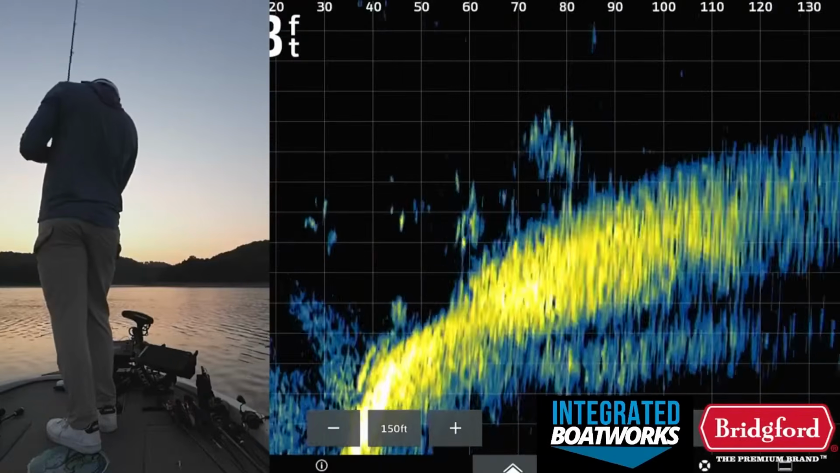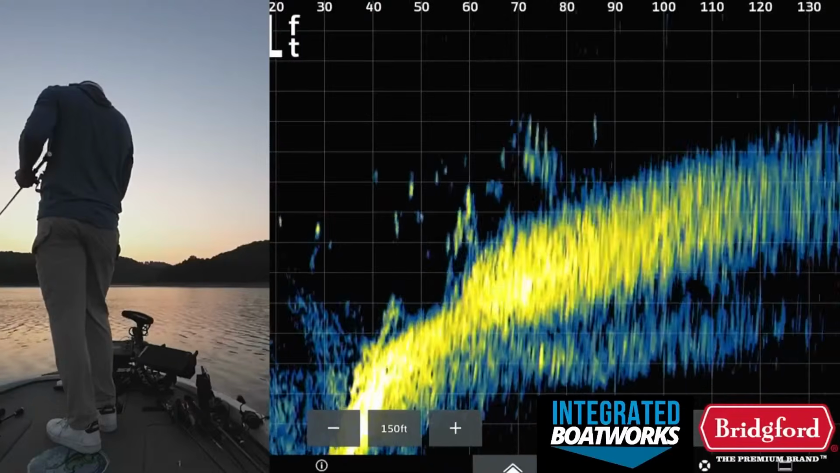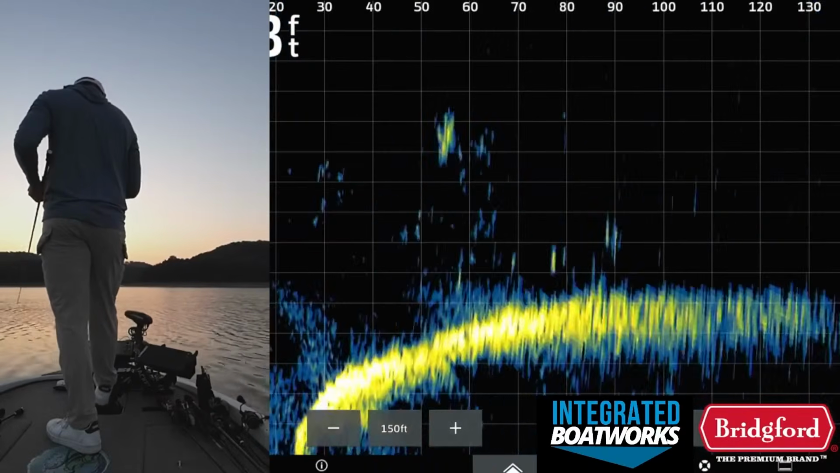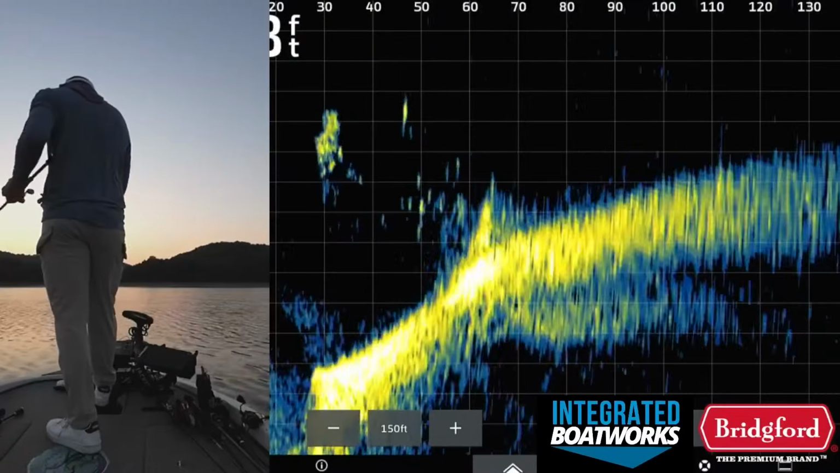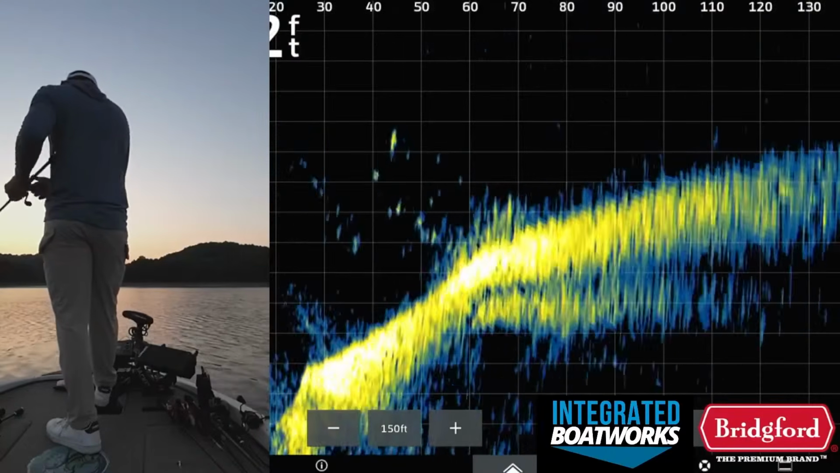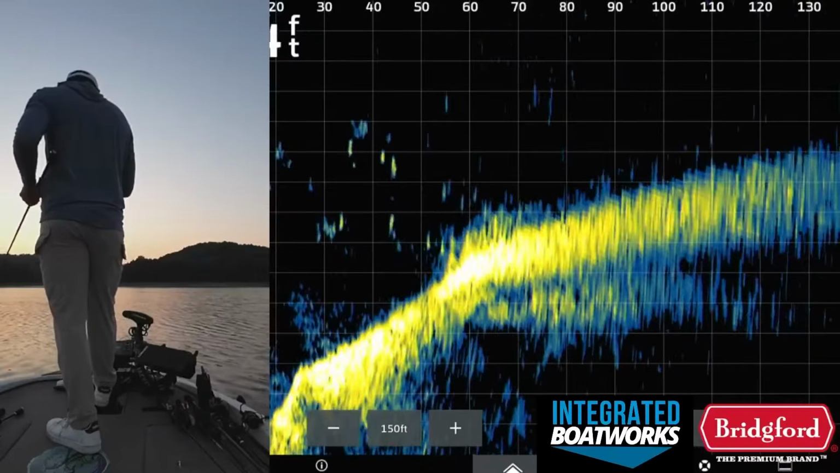Looks like there's some crappie and some bait activity. There's a bunch of stuff going on down there. Drag my jig around up there for a second. I'm getting too close to these spots, even though I'm trying to stay far away from them. It's a bad habit already. You can see I'm already 60 feet away from that brush pile, which is crazy because I was literally trying to stay away from it, and it was hard for me to do that.